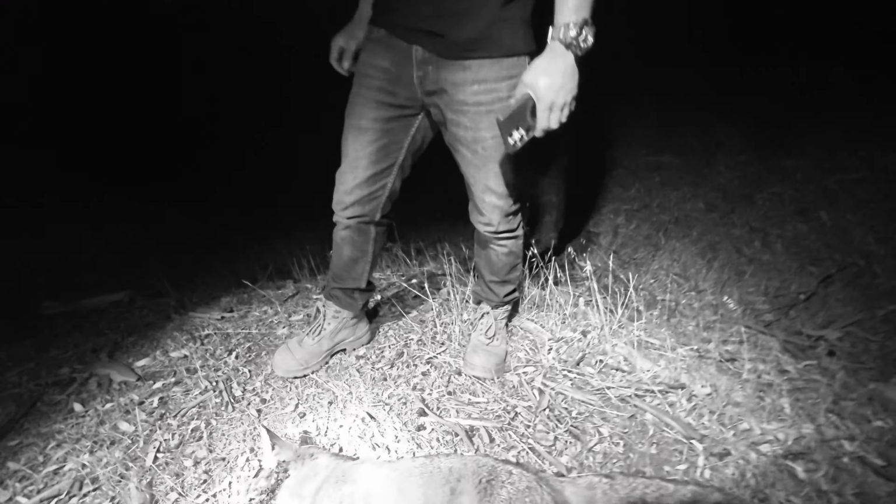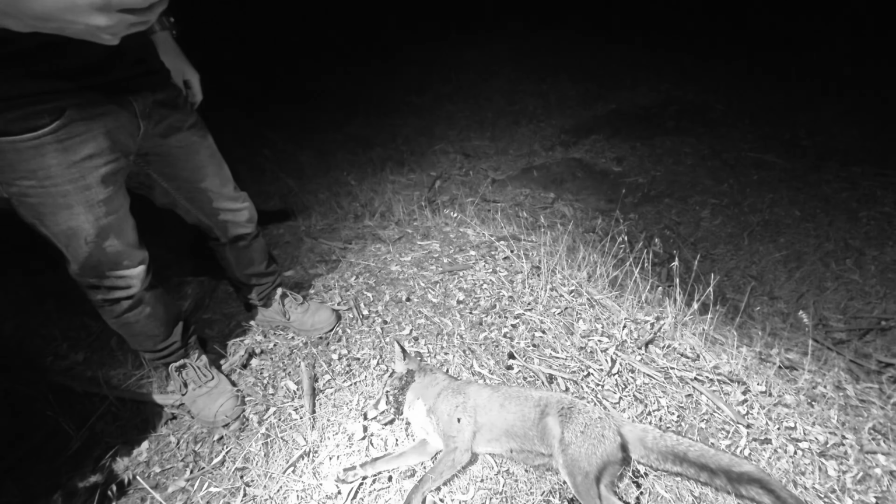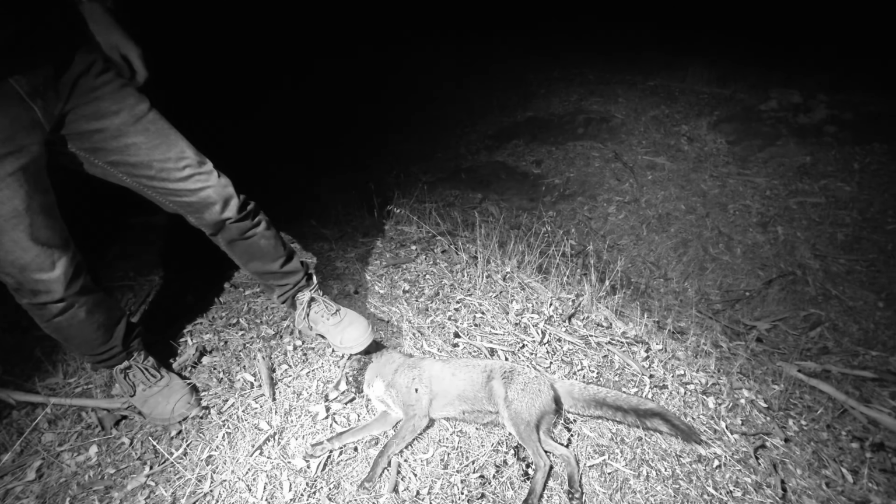Alright, the boys have got their first fox down. The sun's only just gone down. So, good news. About 20 metres further, James. So yeah, how bloody good, eh? That's a good fox. It is. Yeah. Good dog. An old one too. Not bad at all. Good work, boys.